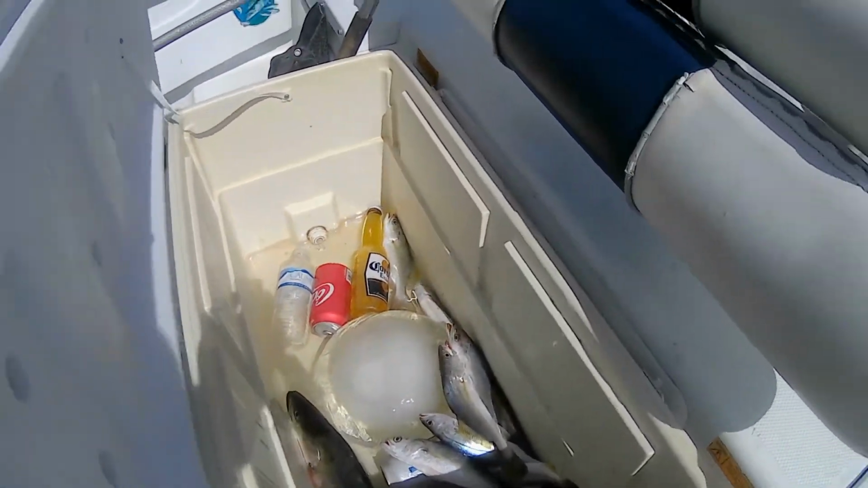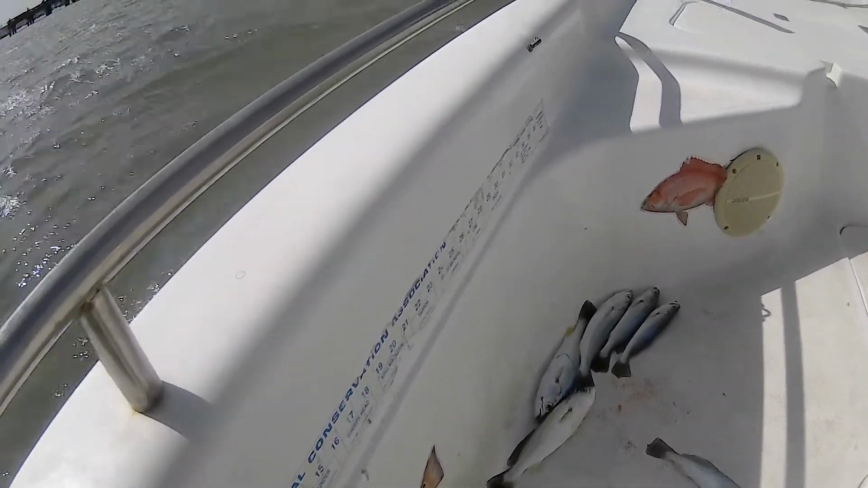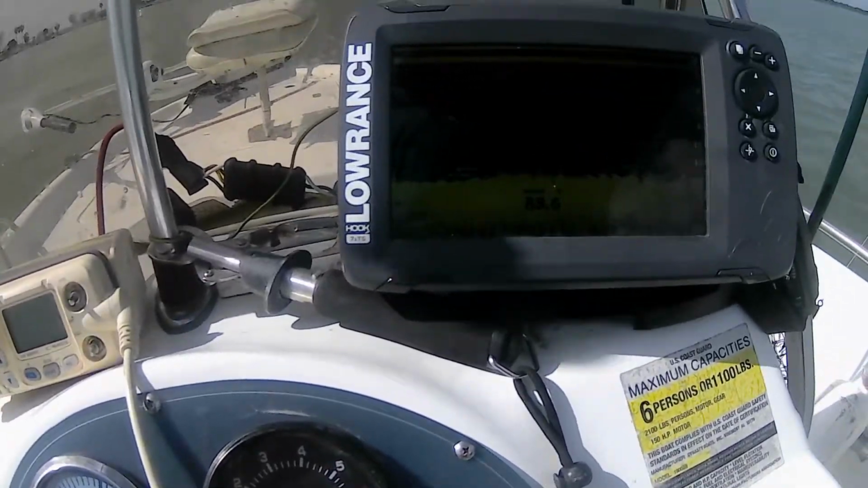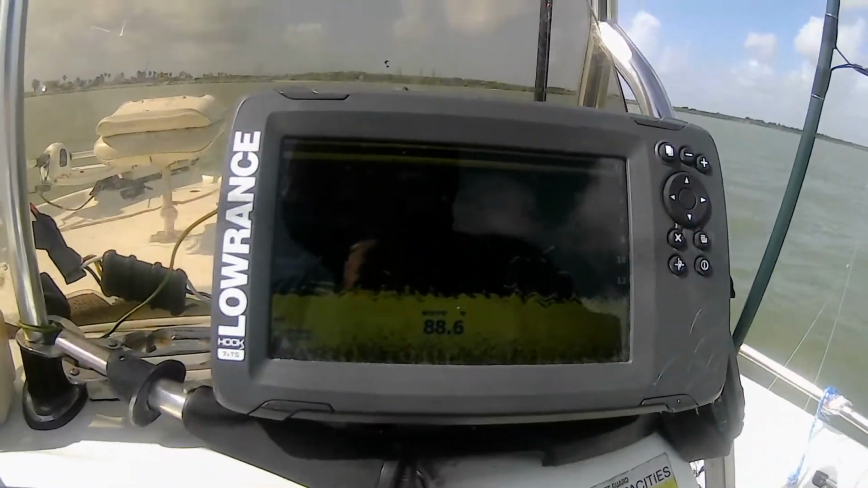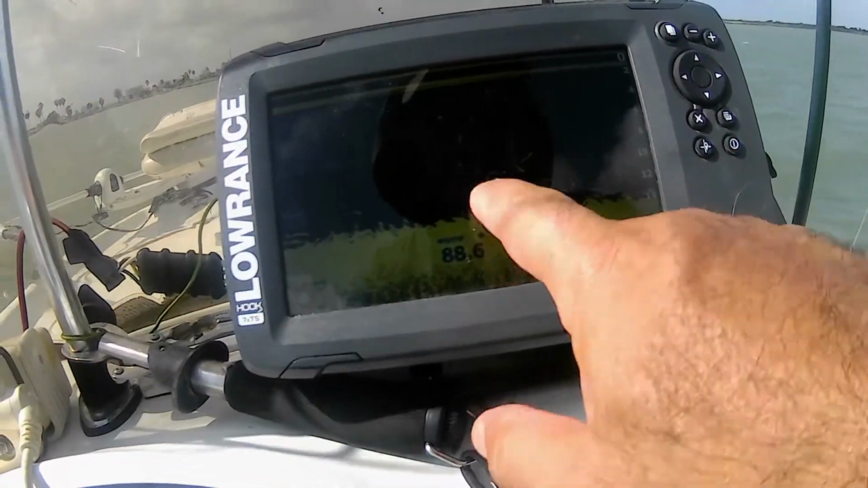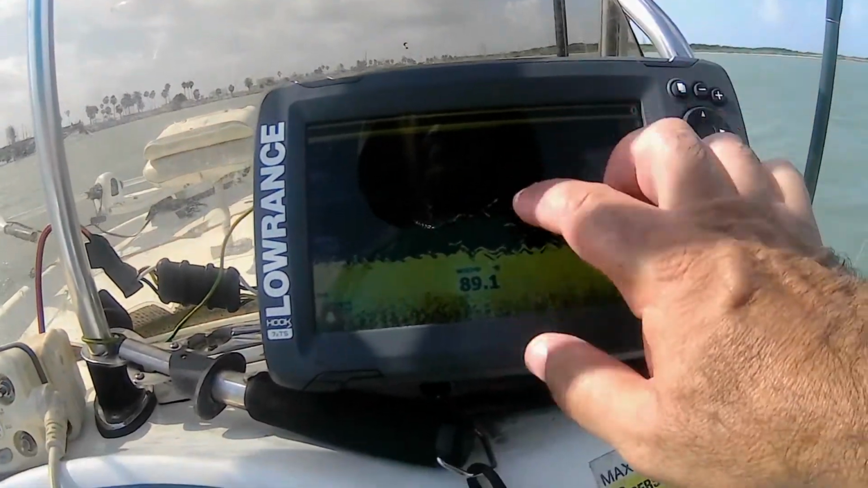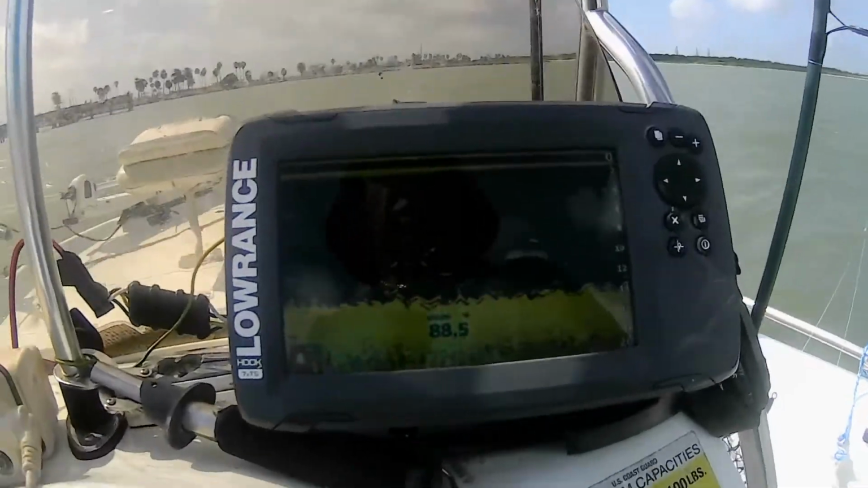Okay, since we're catching fish, they're about, I don't know, 10 inches, somewhere around there. I was going to show you what your arcs look like. Actually, fish underneath. Obviously, this is bottom, and these are the fish. And this is using the downscan. I love downscan. It works in 10 feet and up in salt water.